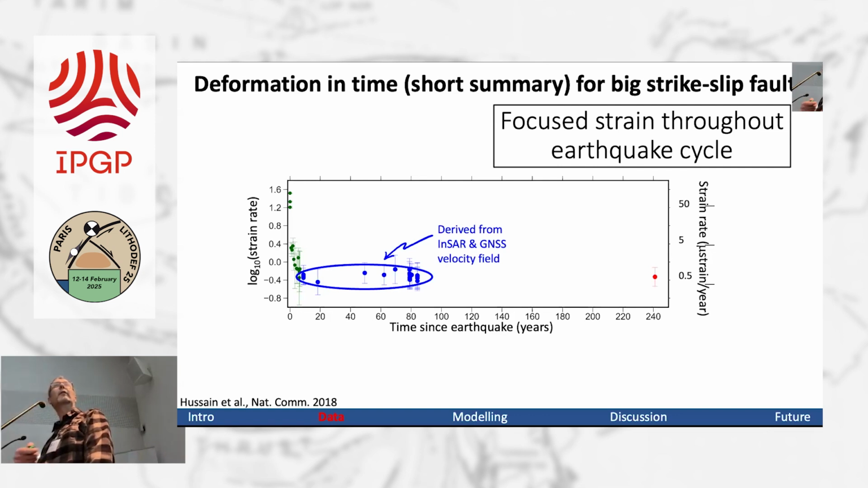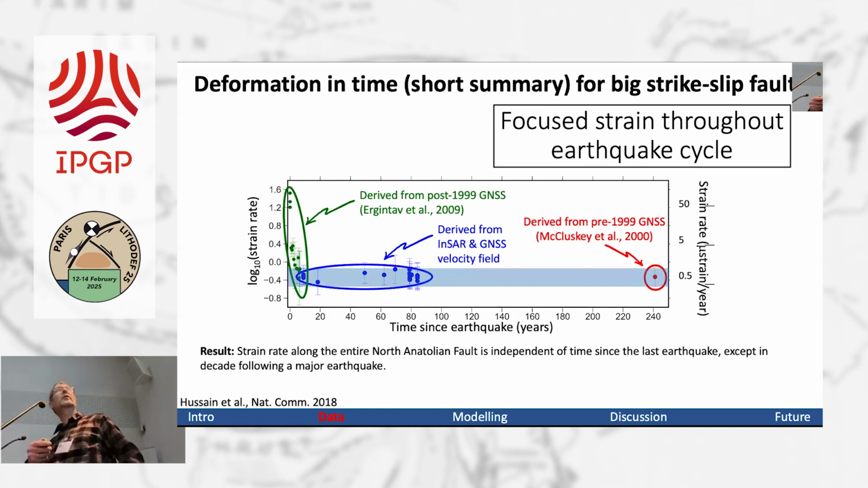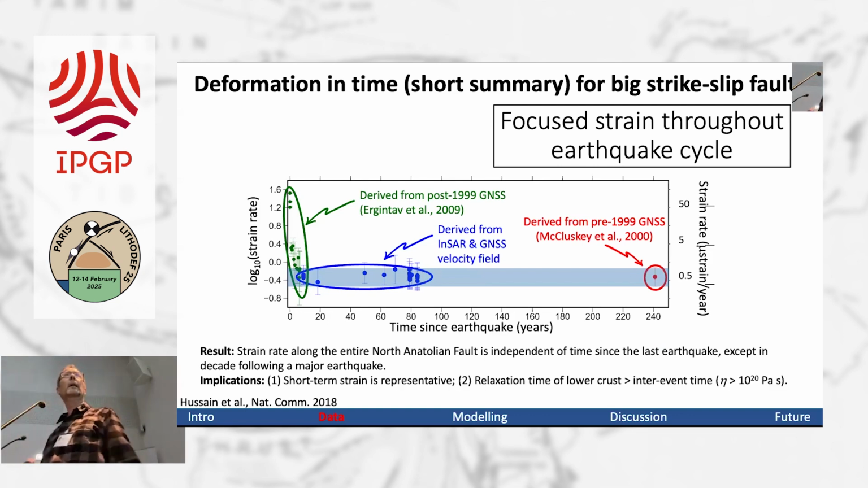These are derived from InSAR and GNSS. This was GNSS data acquired before the 1999 earthquakes. This was post-seismic data measured after the 1999 quakes. And essentially, you've got this post-seismic period that maybe lasts 20 years or so, but then the strain rate for the entire North Anatolian fault, at least, is pretty constant. So if that holds for all faults, then it suggests short-term strain, if we avoid those post-seismic intervals, is pretty representative.